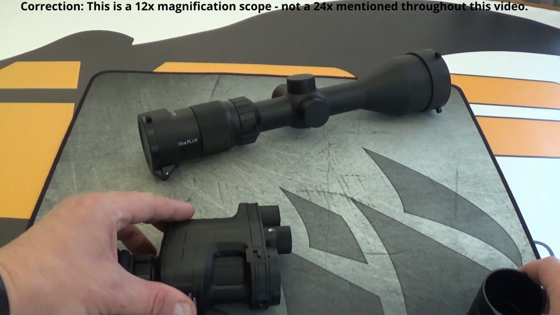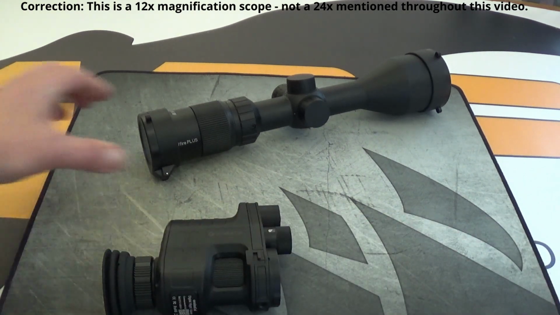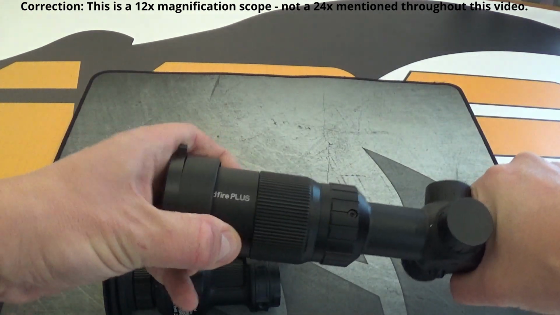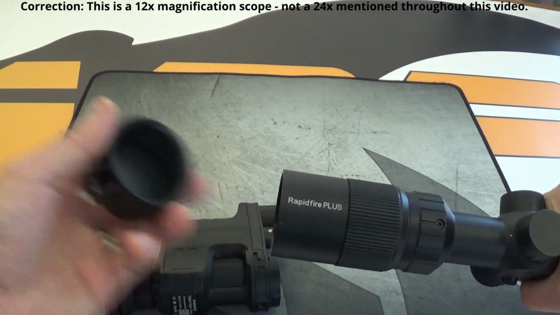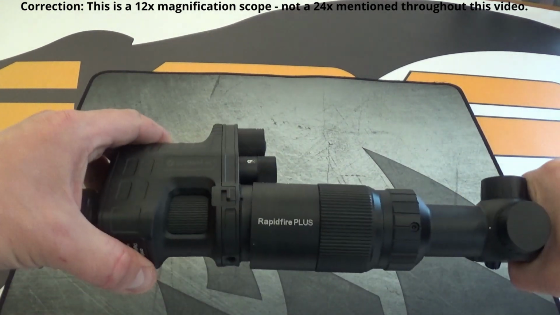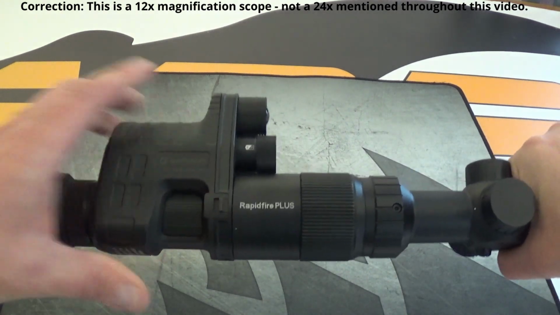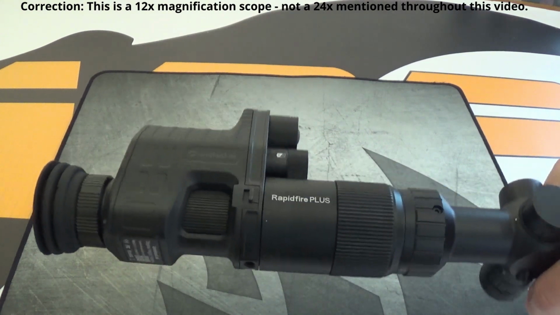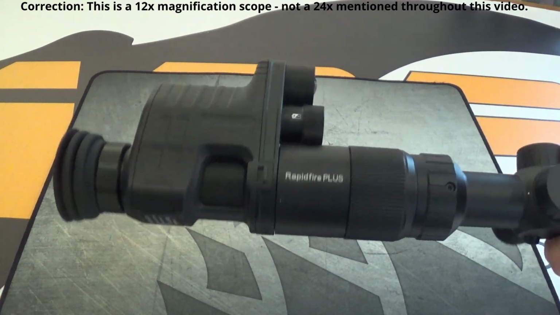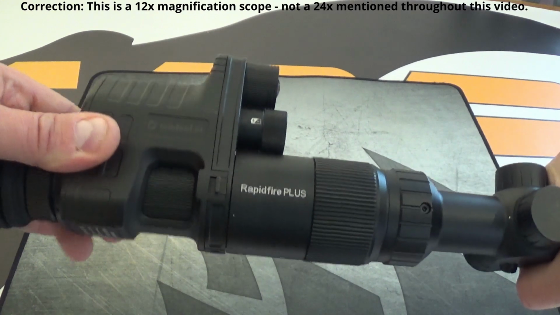Now what I especially like, what they've done is they've thought this through very thoroughly. Remove the cap on the RapidFire Plus, take the IR, click it on, and that's it. Instantly aligned, no shimming tape required, straight on, and it's a good solid snug fit.